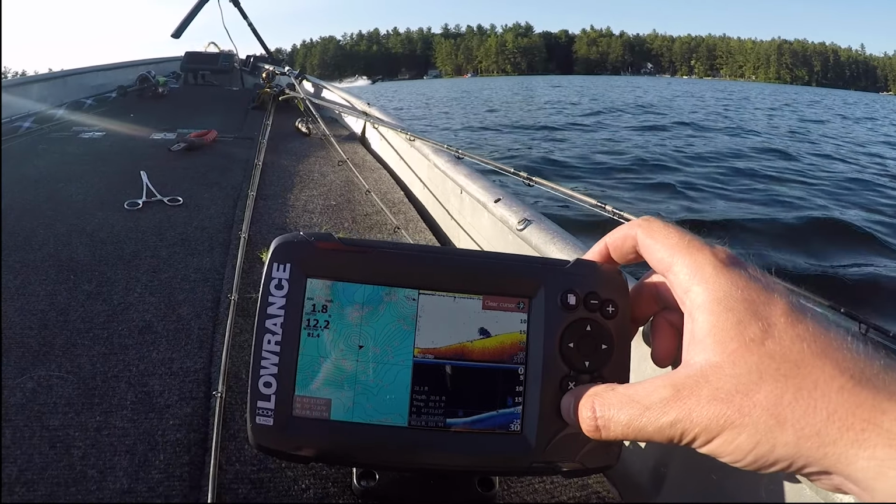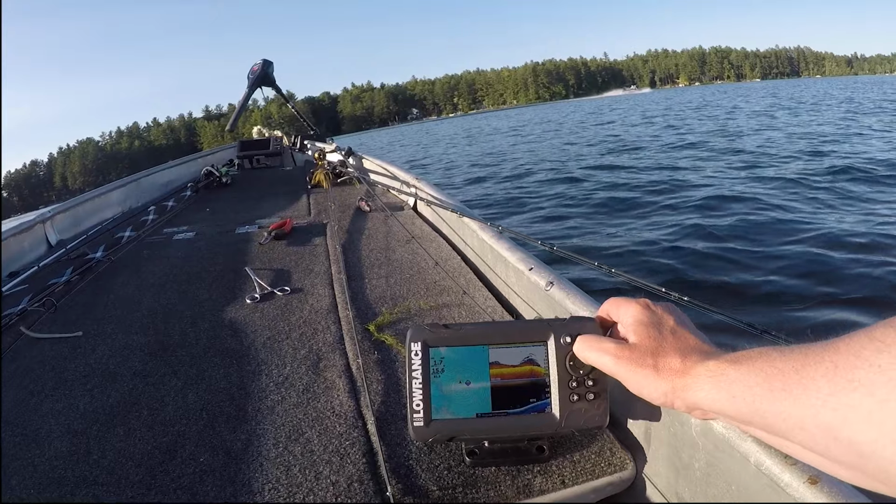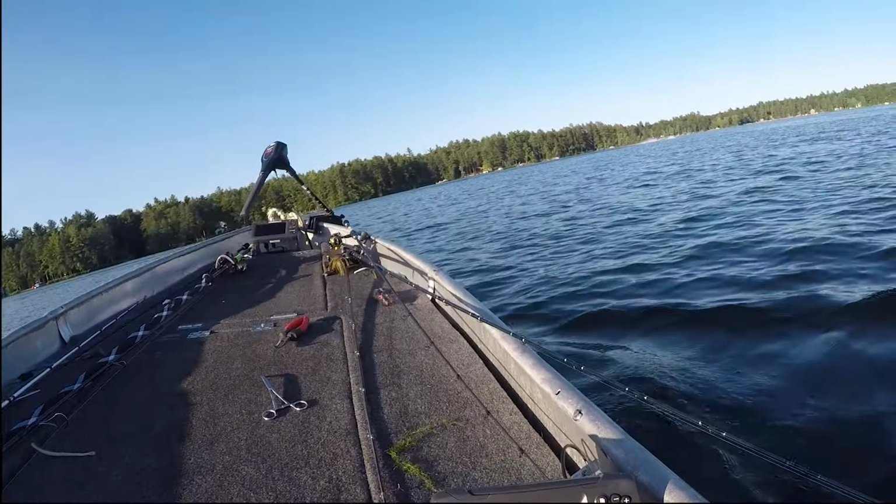Yeah. We're waves off it. Oh, so that's grass though. That's not bass. It's grass, but it's still a good area to fish.